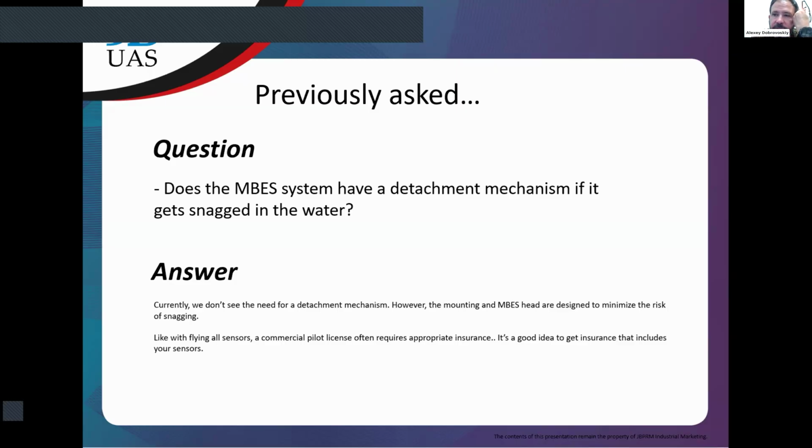So we designed the multi-beam head, multi-beam housing and arm to minimize the probability of being caught by something in the water, including floating wires, nets, seaweeds, but 100% confidence will give only insurance.